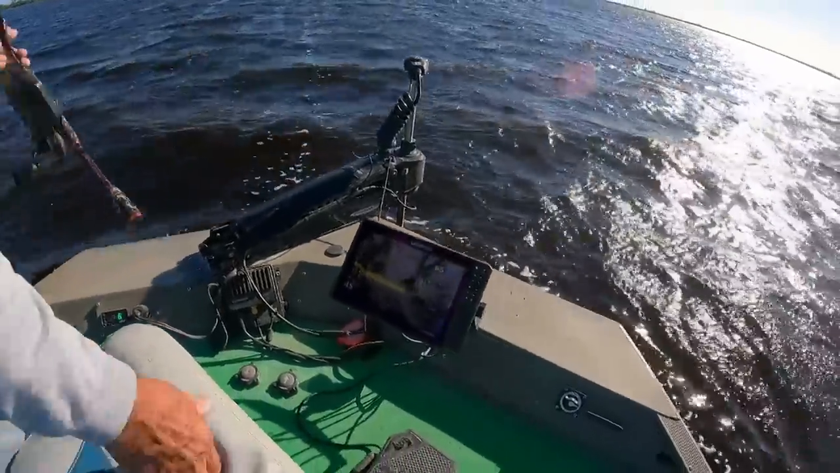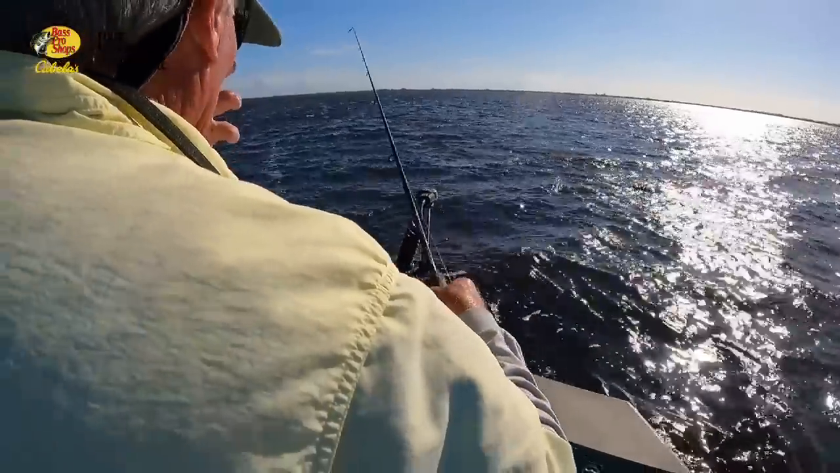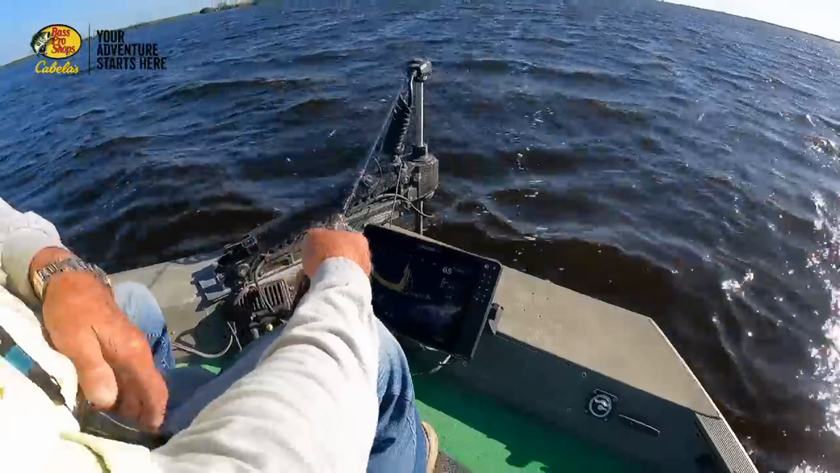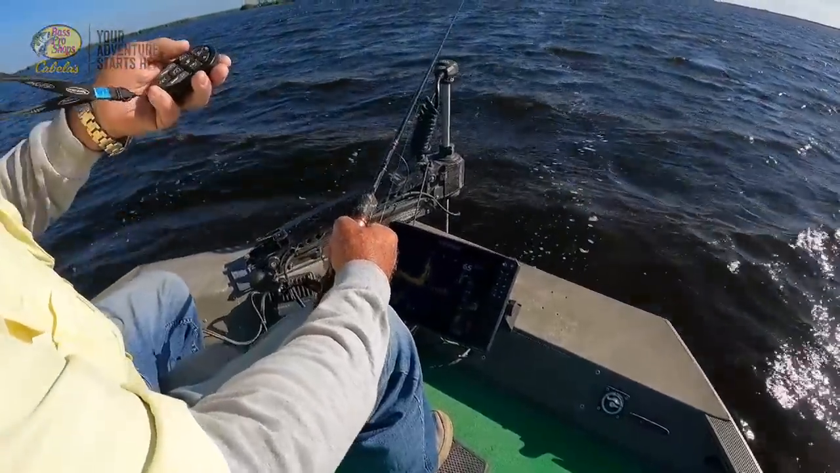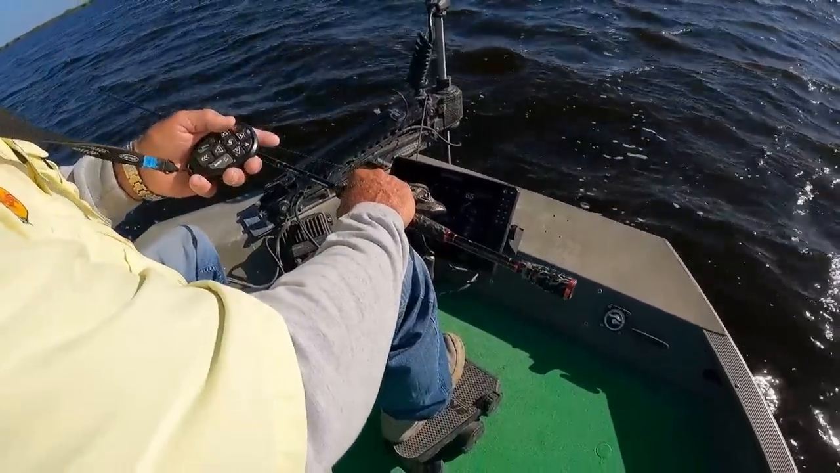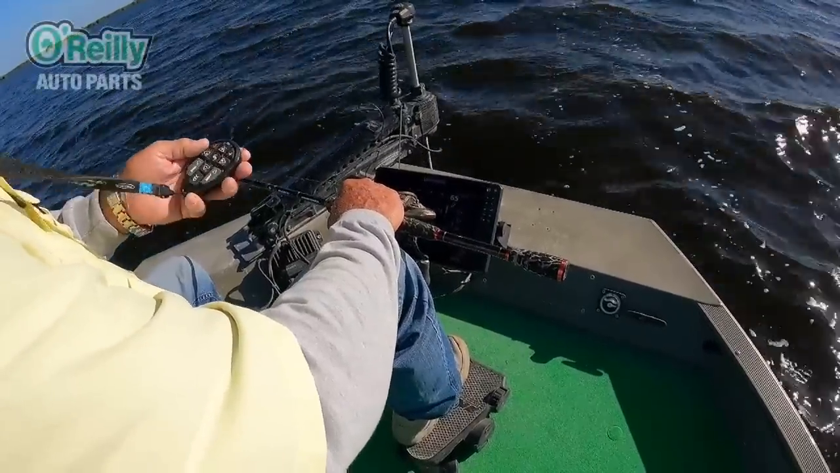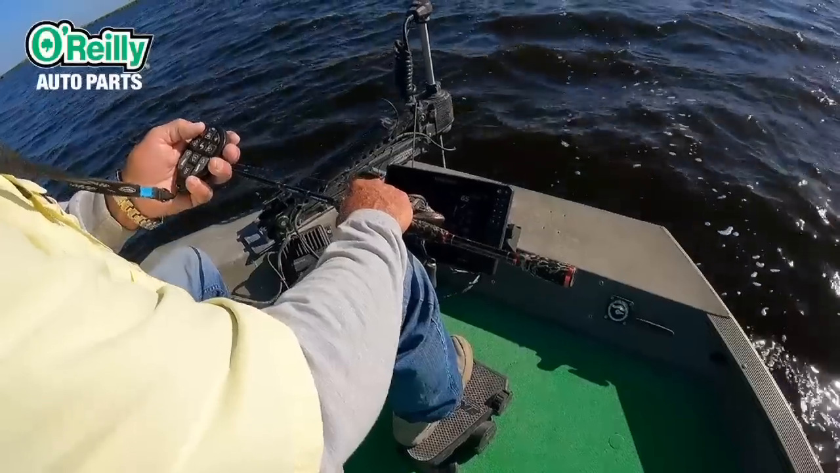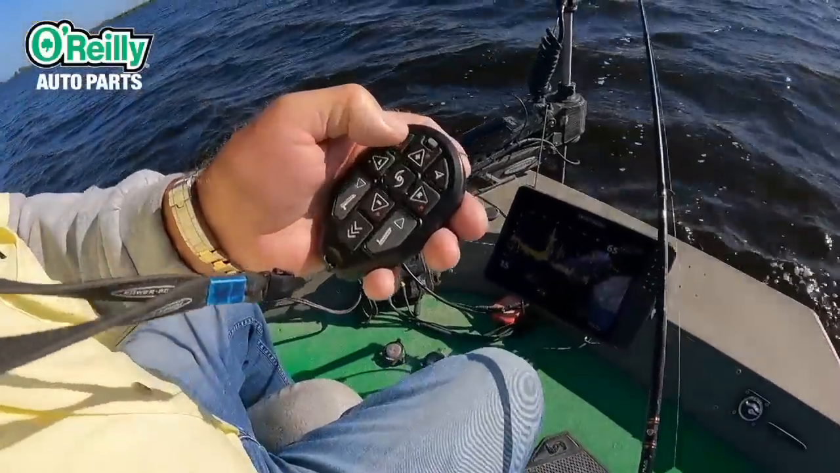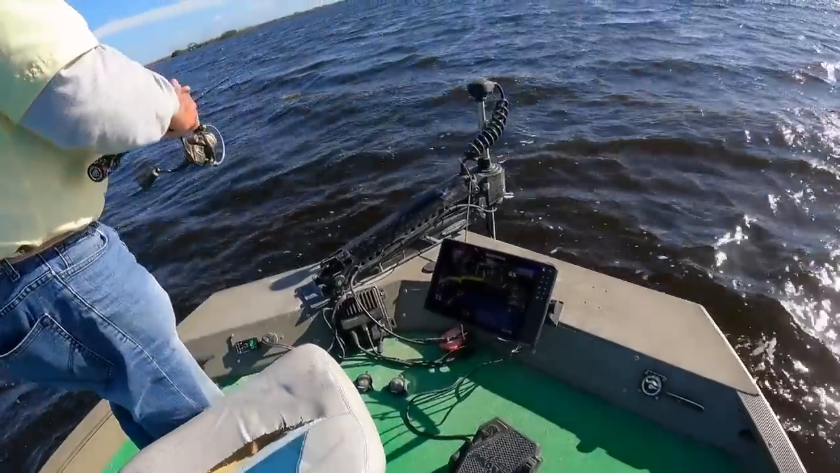Uh-oh. I hit the trolling motor. I got it off center. I'm pulling into the wind, and when I get it up closer, I hit the trolling motor pedal with my foot, and then knocked it off of anchor mode. And it's almost to 20 foot now. I'm going to anchor again right here at 20. Now I hit the anchor mode, and see it's in the anchor mode. Now I just go straight ahead of the boat again, 20 feet.